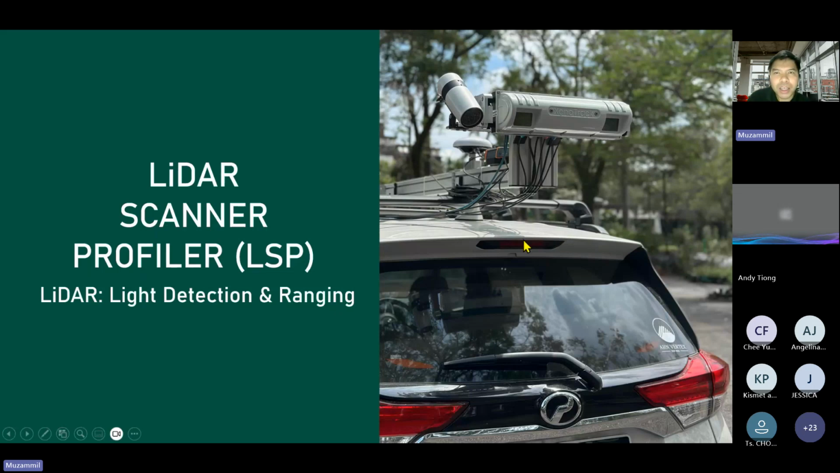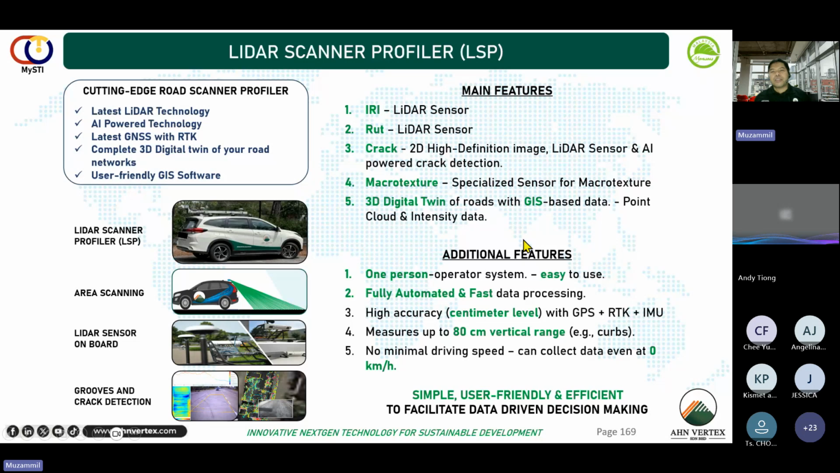It's all right. I'll jump straight to what the LiDAR scanner profiler, LSP, is. That is the acronym, LiDAR scanner profiler. It's a LiDAR based technology. What it does is it scans, and from the scanner we get the profile data of the road. It is the cutting edge road scanner profiler because it uses the latest LiDAR technology.